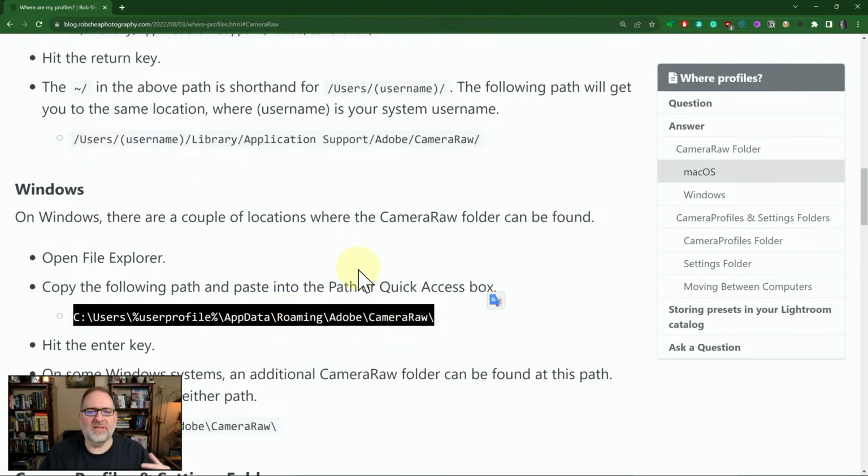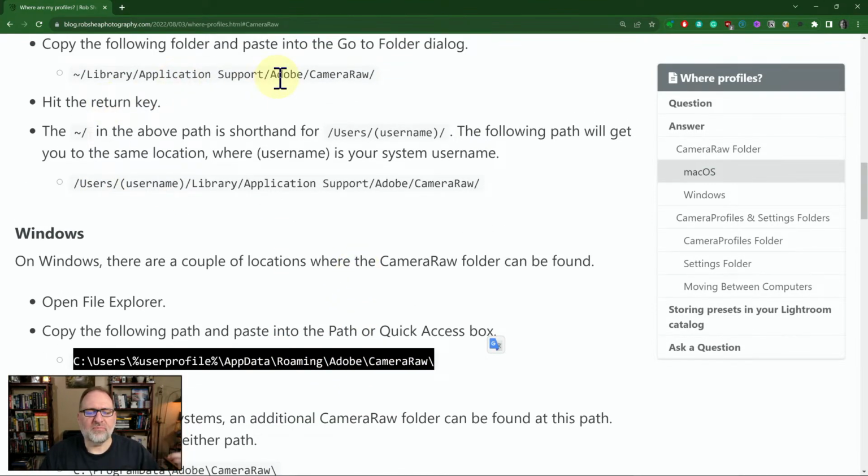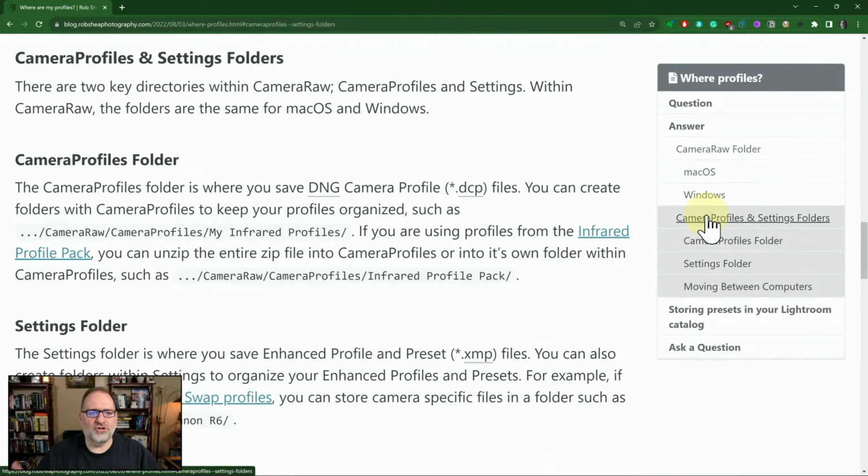So both of these folders allow you to get to the Camera Raw folder, which is the starting point. This is where you want to start if you're thinking about moving between machines. So once you get into that folder, now what are you going to do? Now we have to look at the two key directories within Camera Raw where things can live. There is Camera Profiles and Settings.